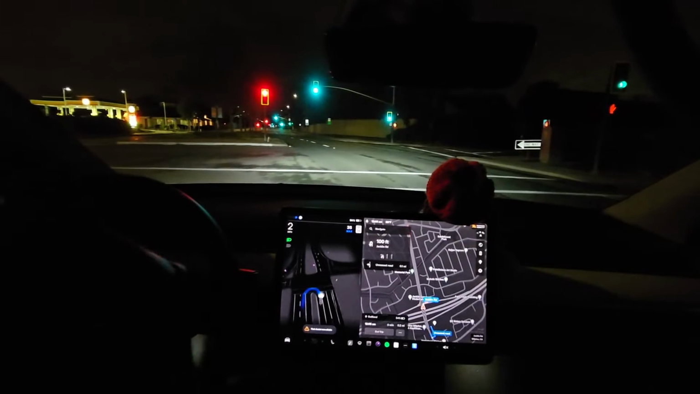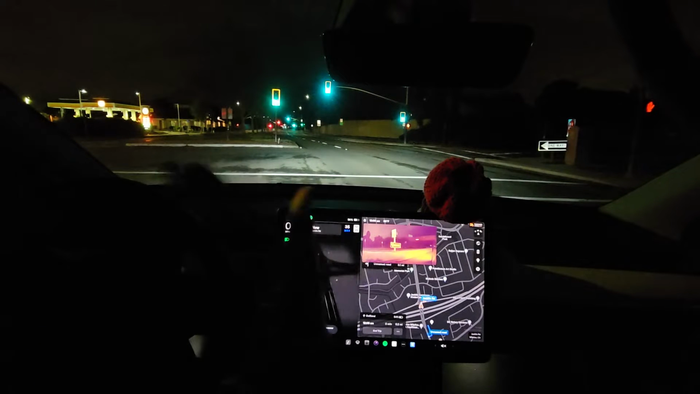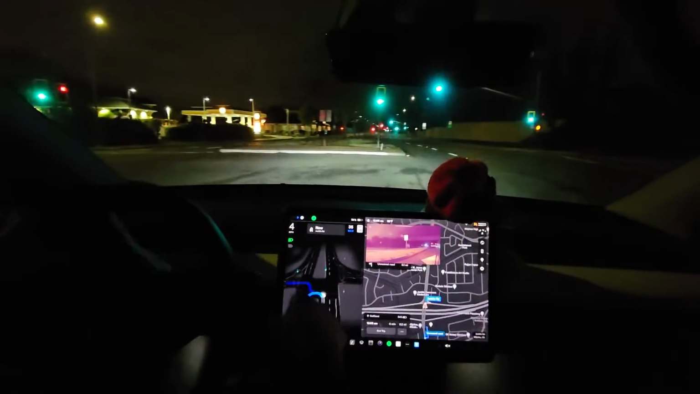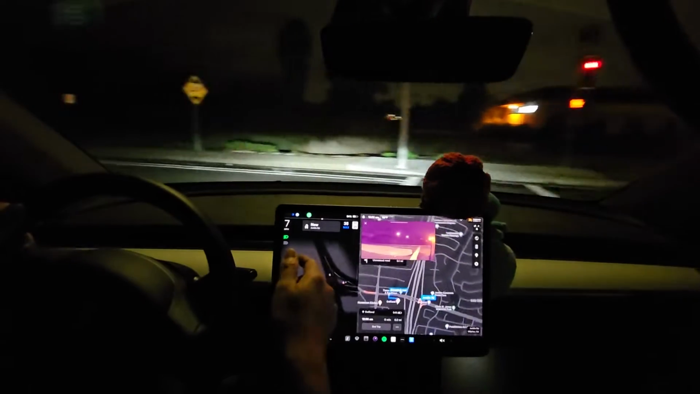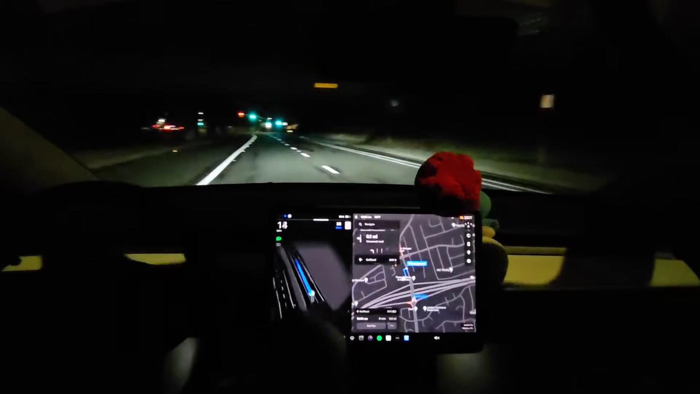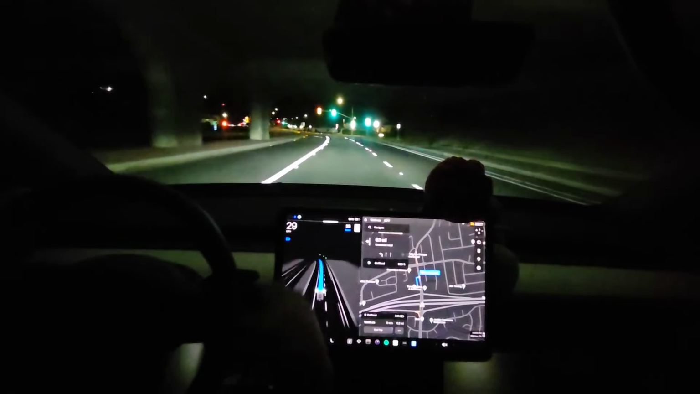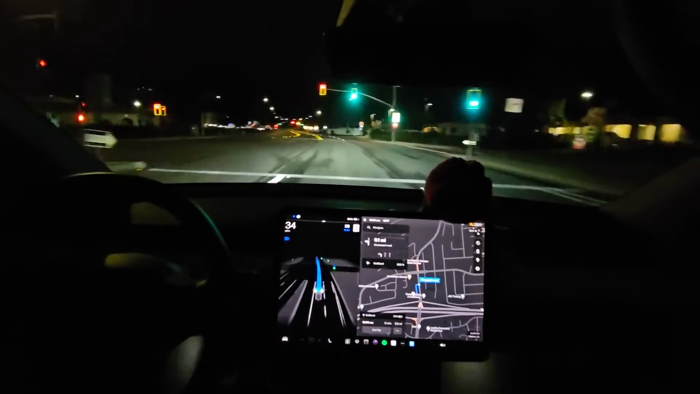Whoa. You do not need to go out that far, buddy. It's green. It's green. Oh, it said unable to complete maneuver. So I pushed the pedal a little bit, and it turned the wheel on its own. It needed me to press the accelerator. It couldn't do it on its own. I don't know why, but it needed me to press the accelerator. I'm going to try that again and see what happens.